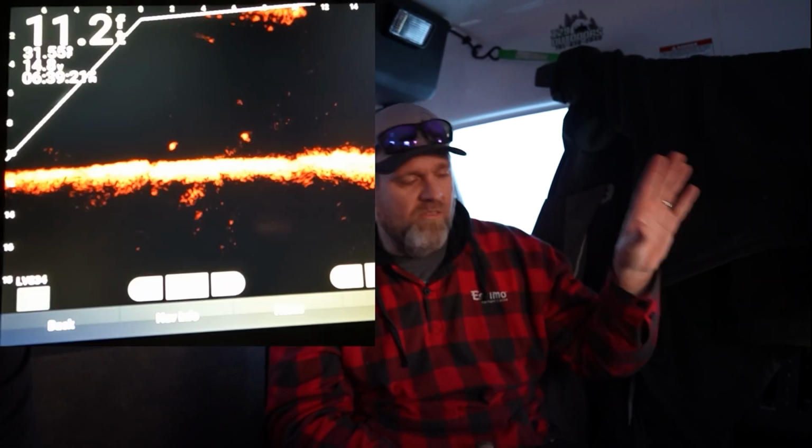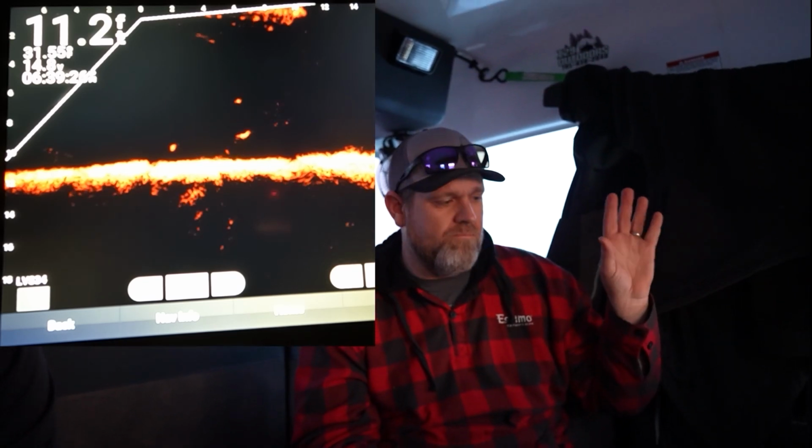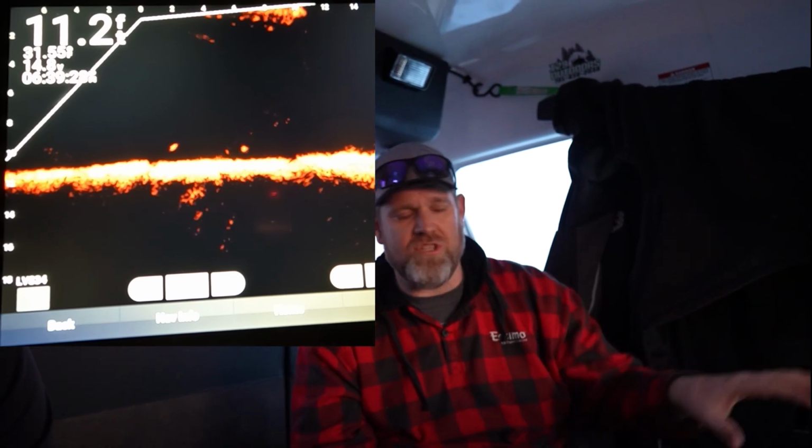Can you hook it up to the 106SV? That's what I have this on. So you're actually seeing the LVS34 on a 106SV. Obviously you can see I have a great picture. It's working just fine. So yes, you can hook it up. You are actually required to use the black box that Garmin provides with the current LiveScope systems. But if you already have LiveScope, you can buy just the transducer, or you can buy it as a pair with the black box, the GLS10 and the LVS34.